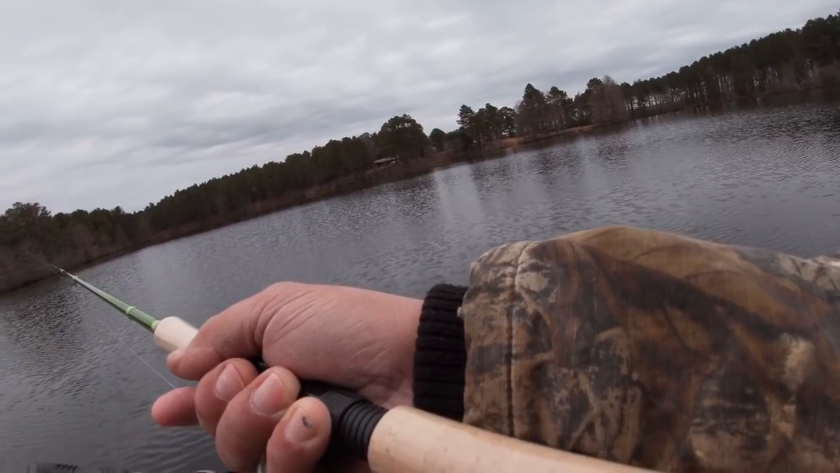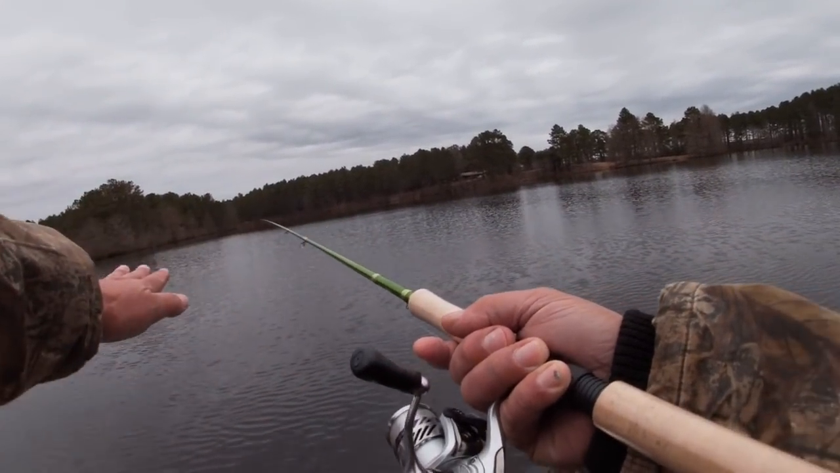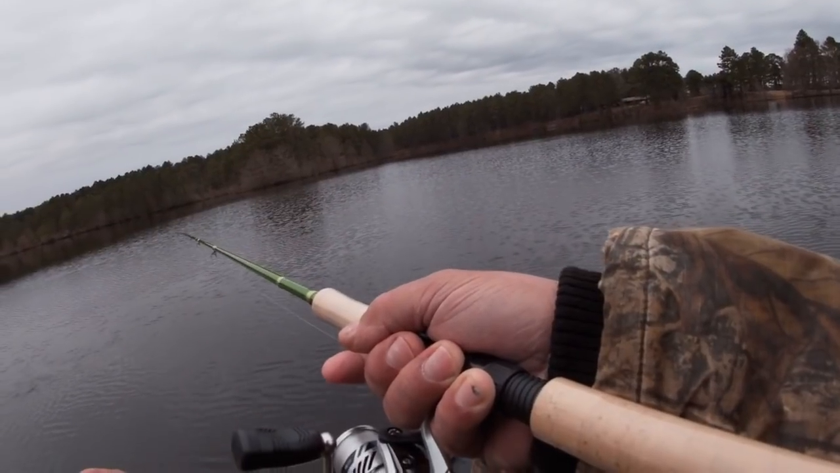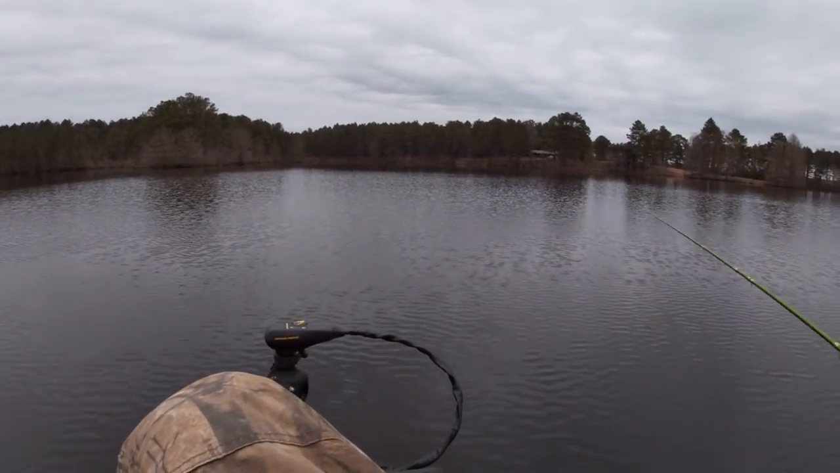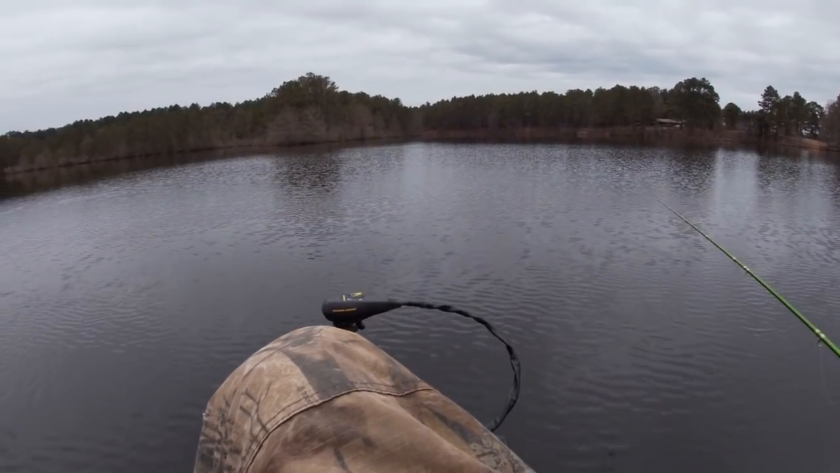And these crappie right here are suspended out over this. Right in here, it's about 25 feet of water. I don't know how far it goes. And those crappie are just suspended right out in this, over top of this deeper water here.